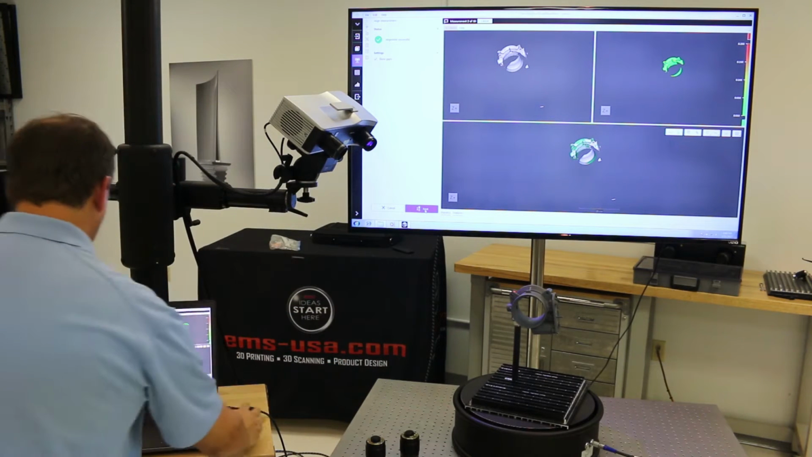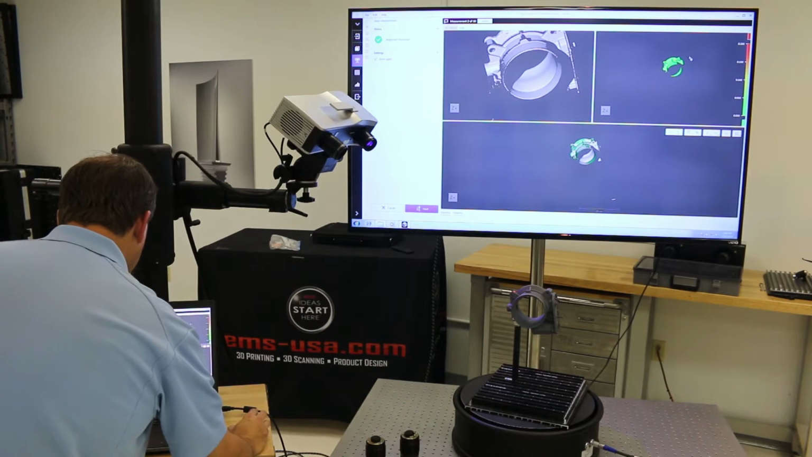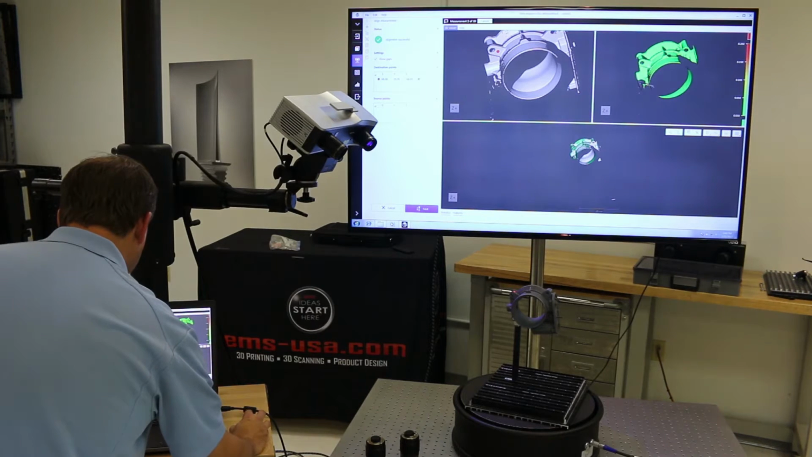So what I have here is 2 scans, and then I'm going to come in here and we'll zoom these up. And then what I want to do is just pick a few common points.